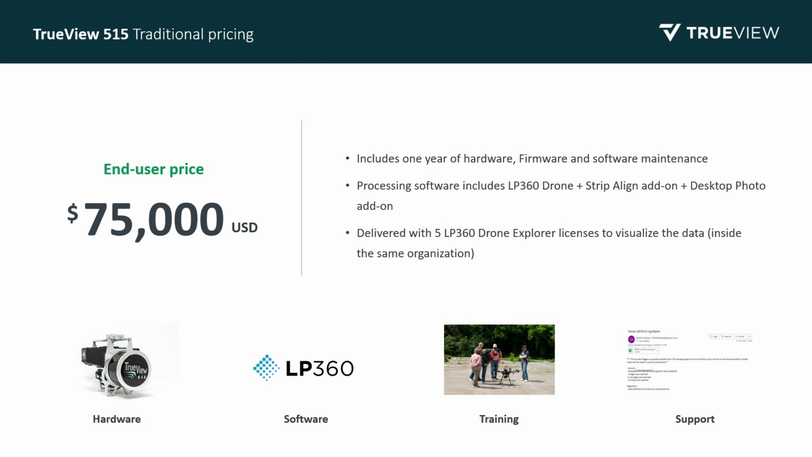Our next option is the traditional 515, which is priced at $75,000. Just like the traditional 435, this includes the hardware, software, training, and support.